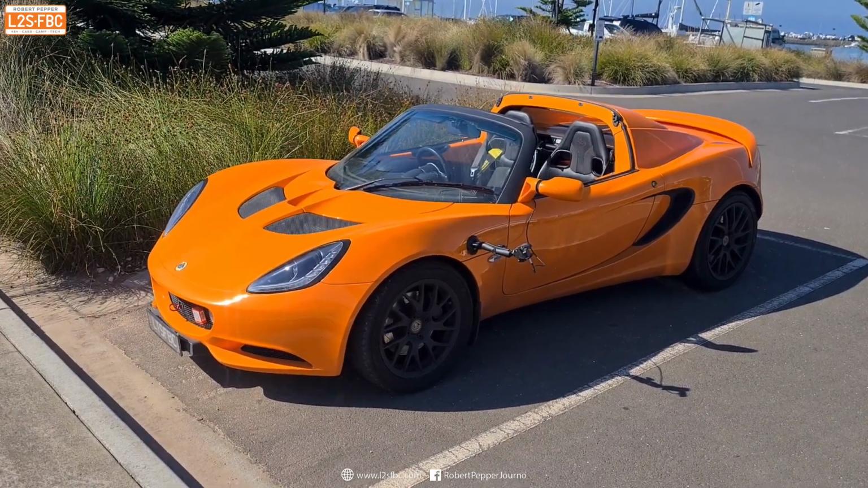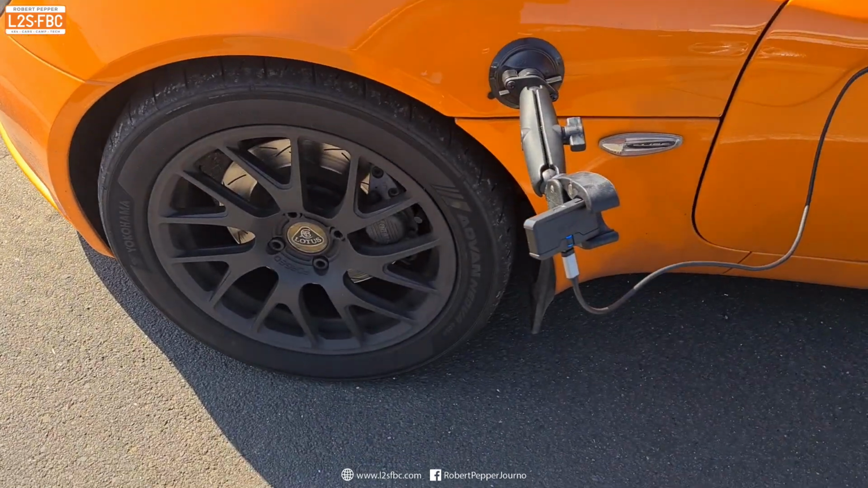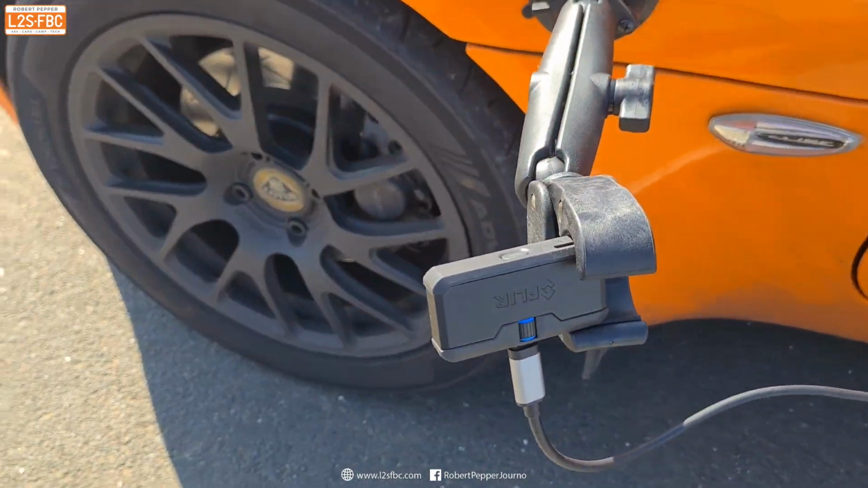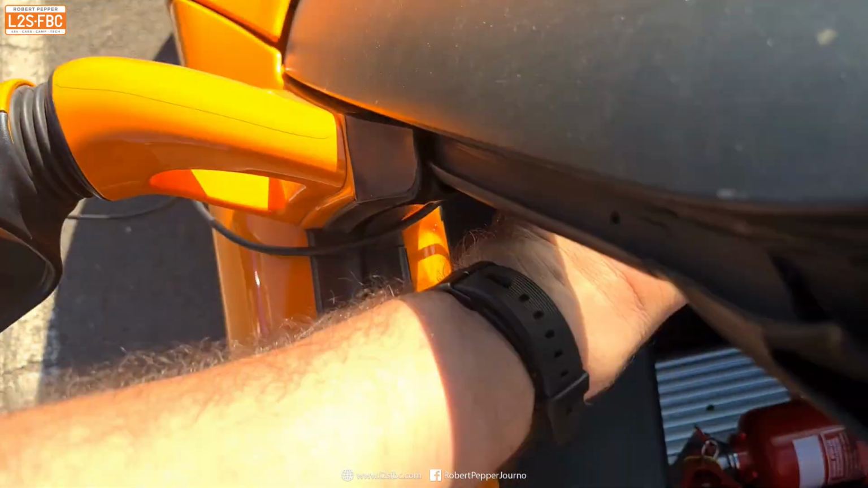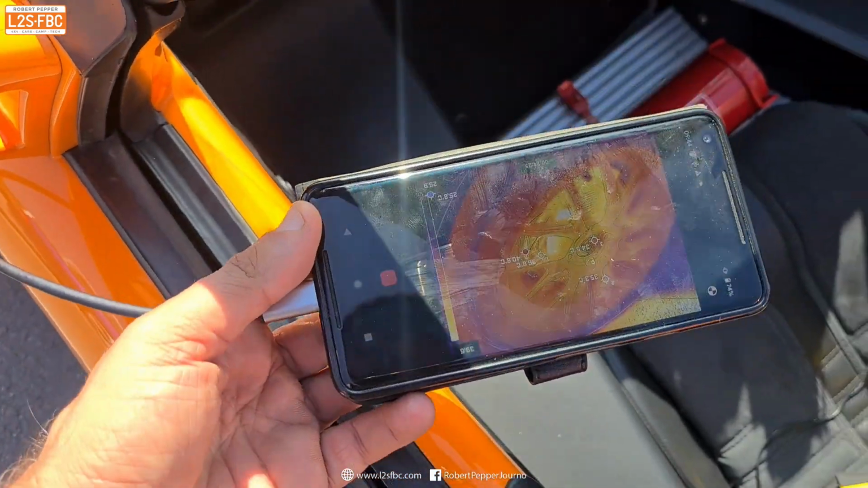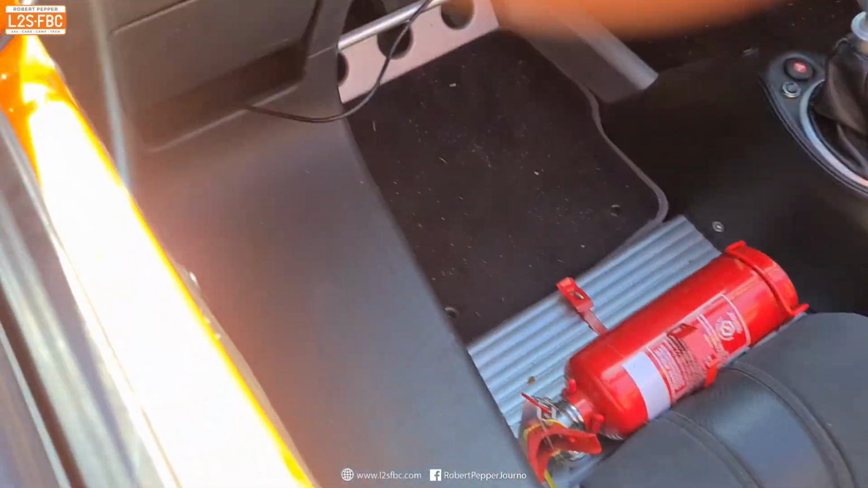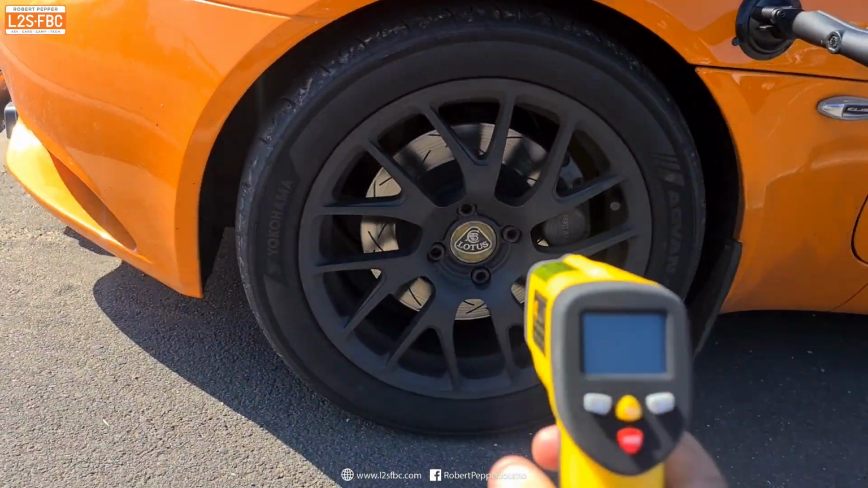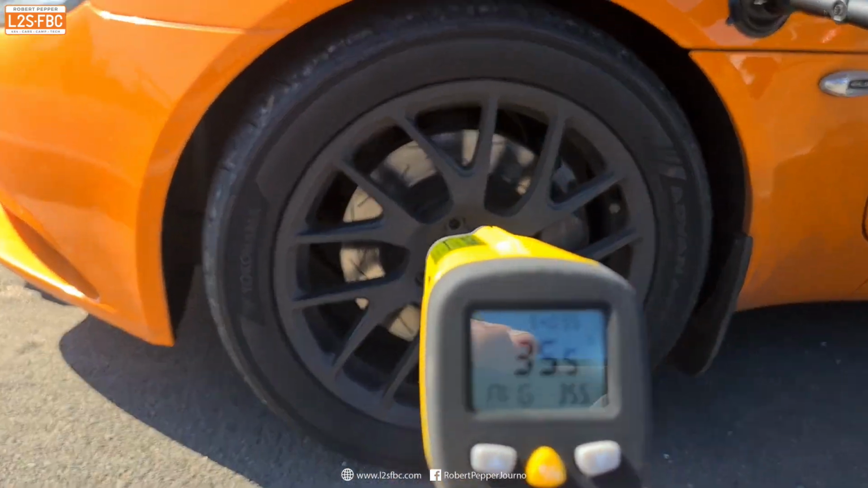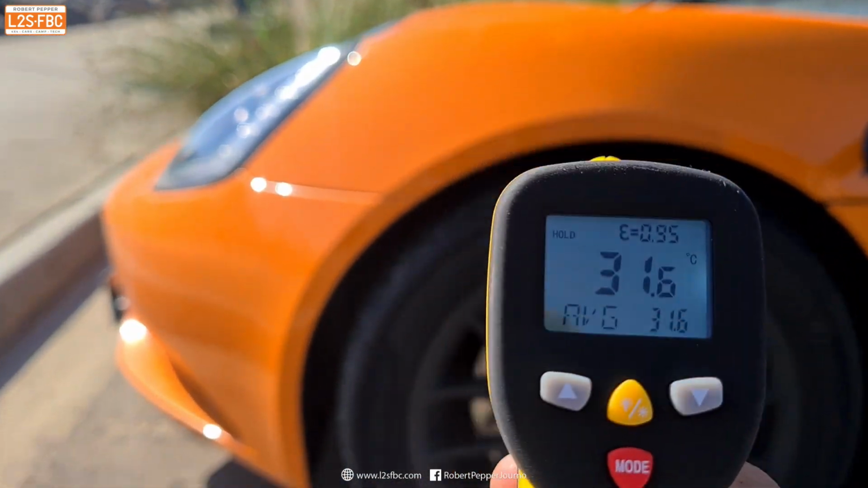So this is an initial test to look at heat dissipation in brakes, and you can see I've got a thermal camera here. It's pointed at the front wheels of my Elise, and it is hooked up to an Android phone which is video recording the thermal imagery from the camera. And I've also got a thermal handheld temperature gauge I can use to verify it as well.